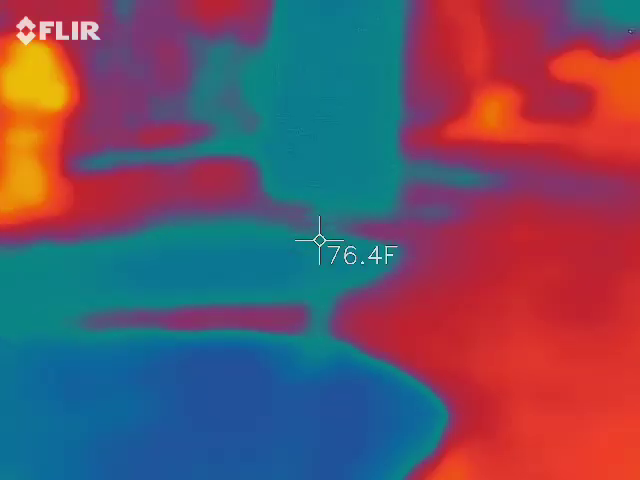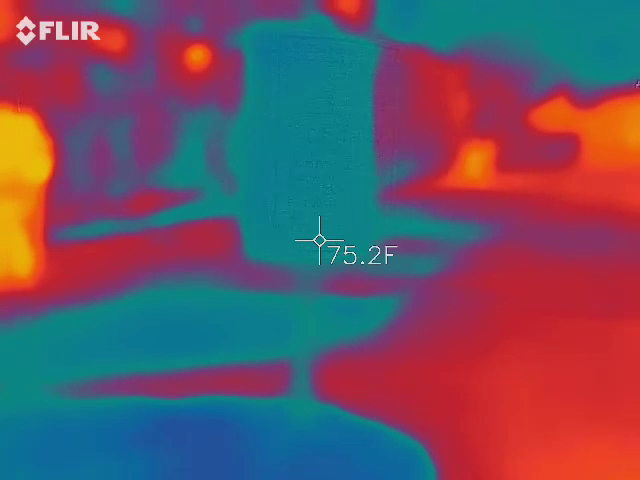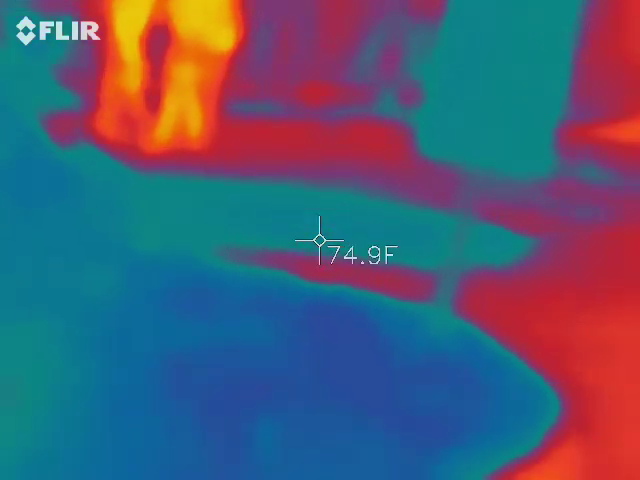Is it recording? Yes, it's the square still. We can ask him, but it's still the square. It's just the time thing went away.